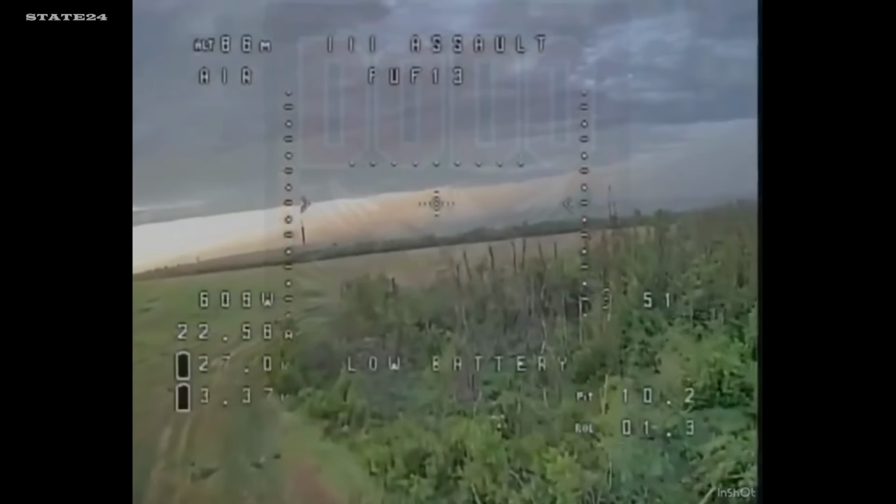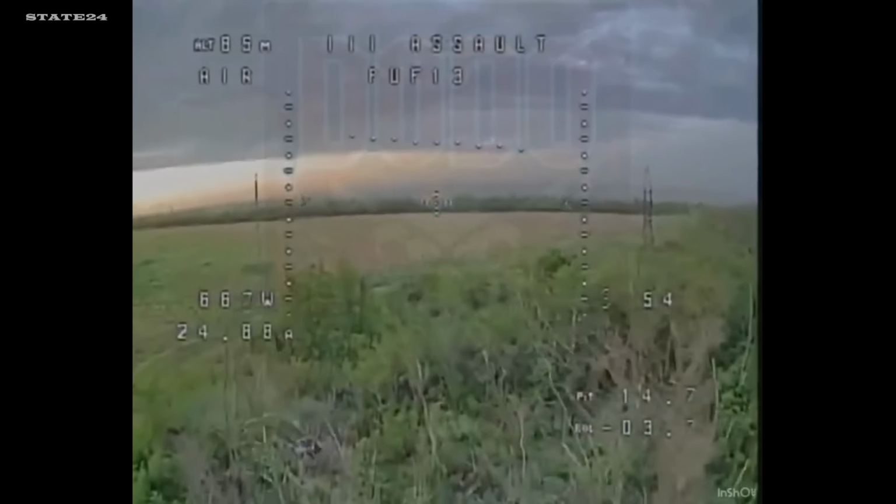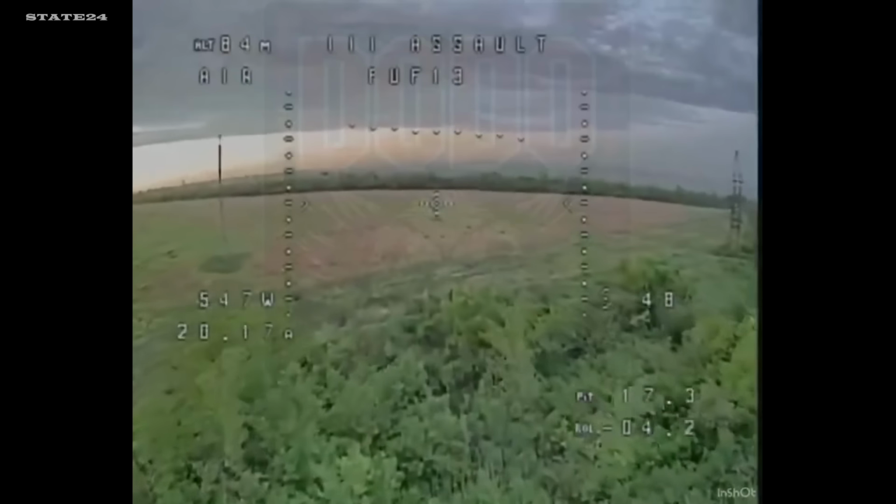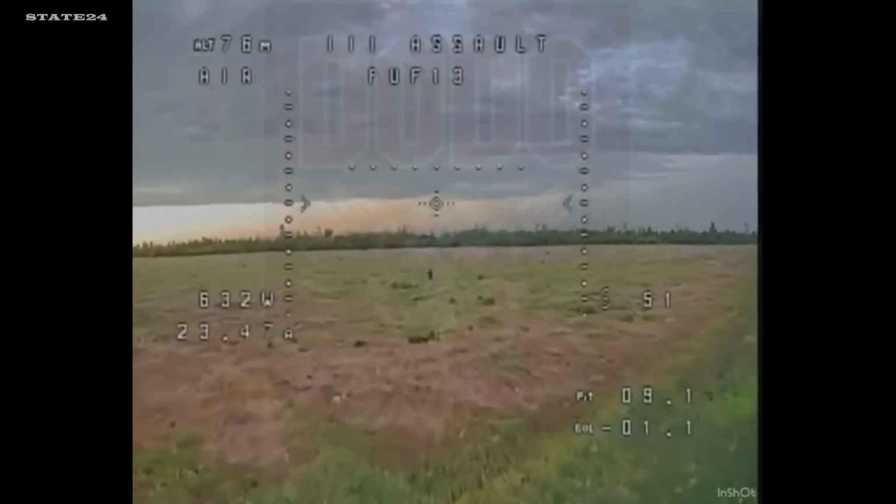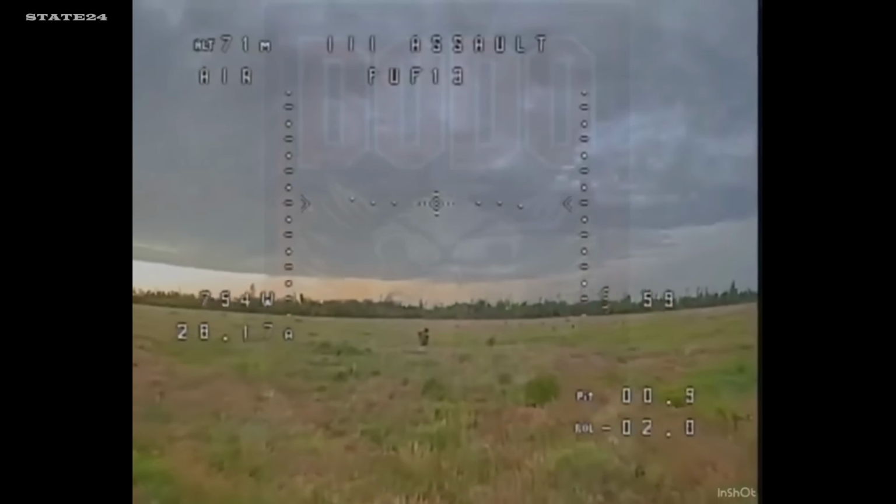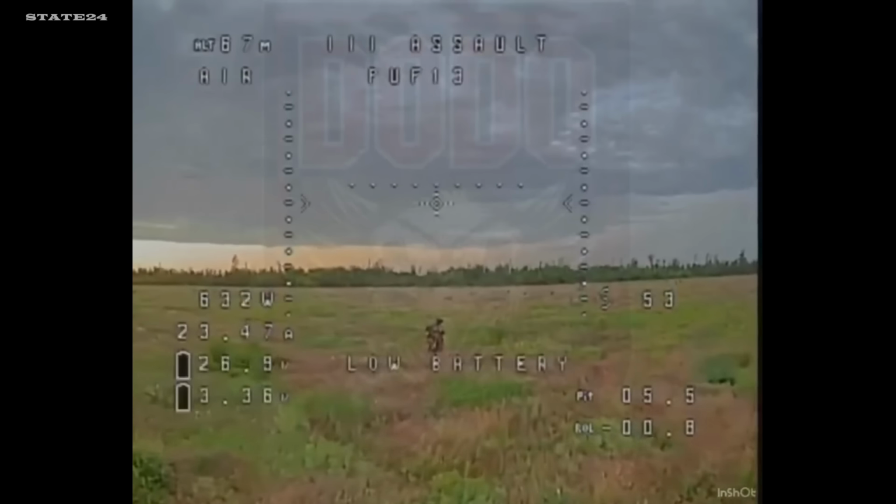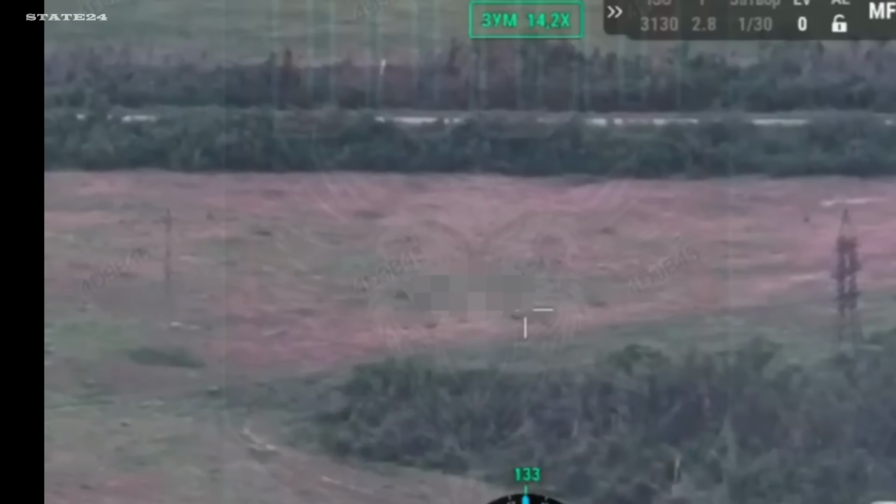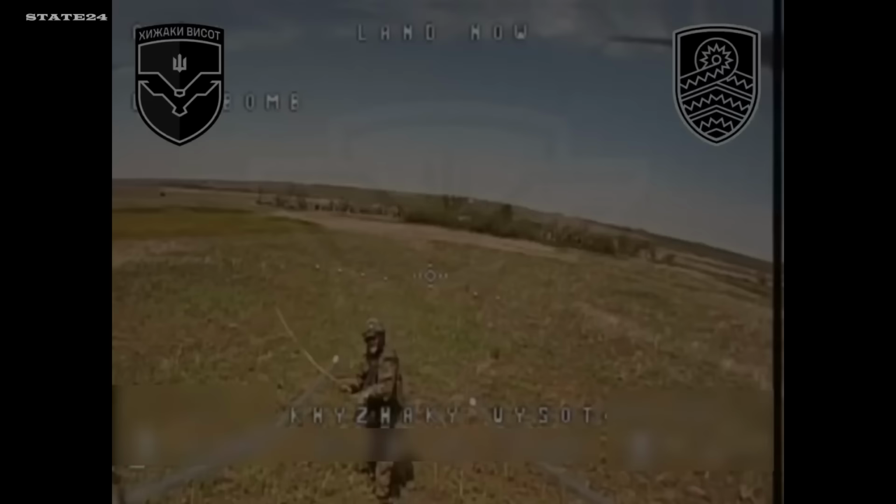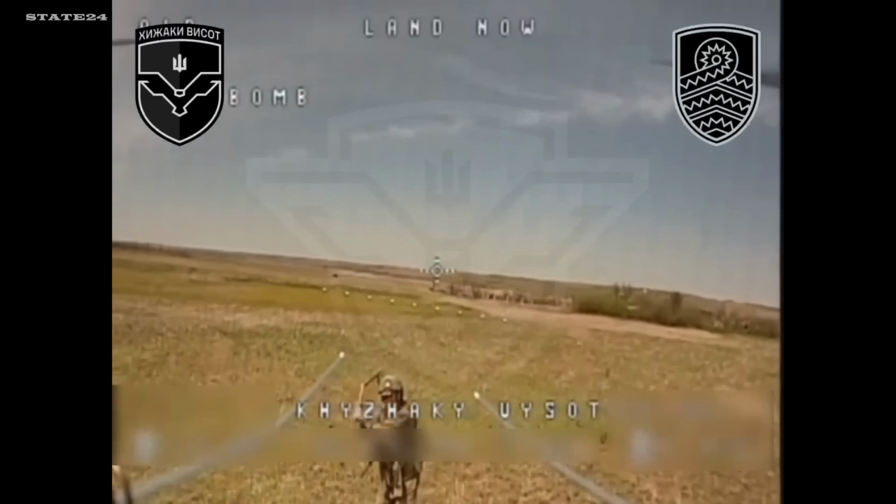5th Assault Brigade. A fiber-optic FPV drone scans the terrain near Kostiantynivka. The operator spots a soldier walking ahead directly in the drone's path. The soldier doesn't hear it coming. Then the strike. No warning, no sound, just impact.